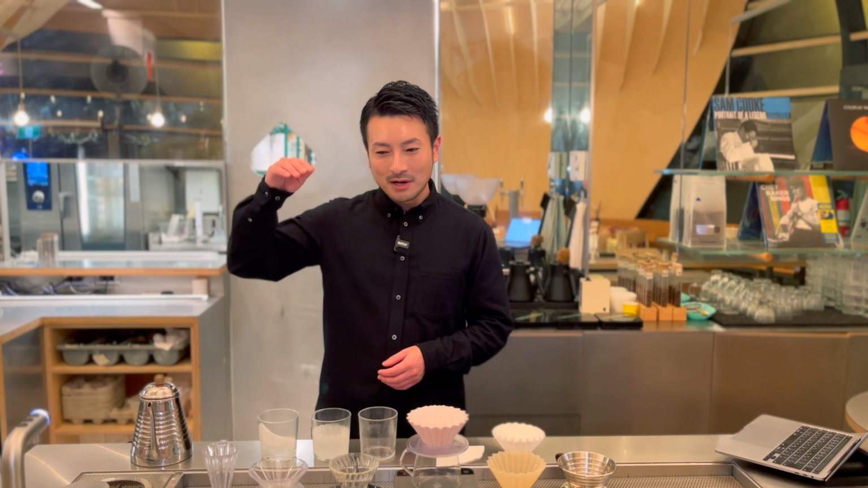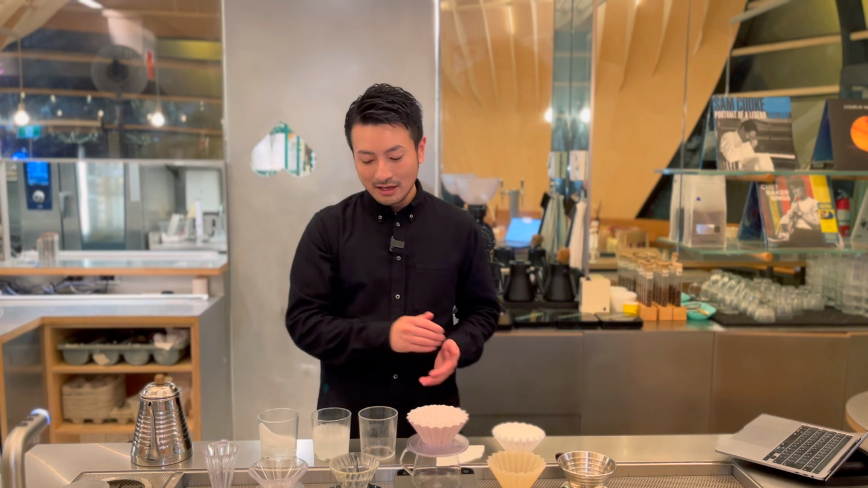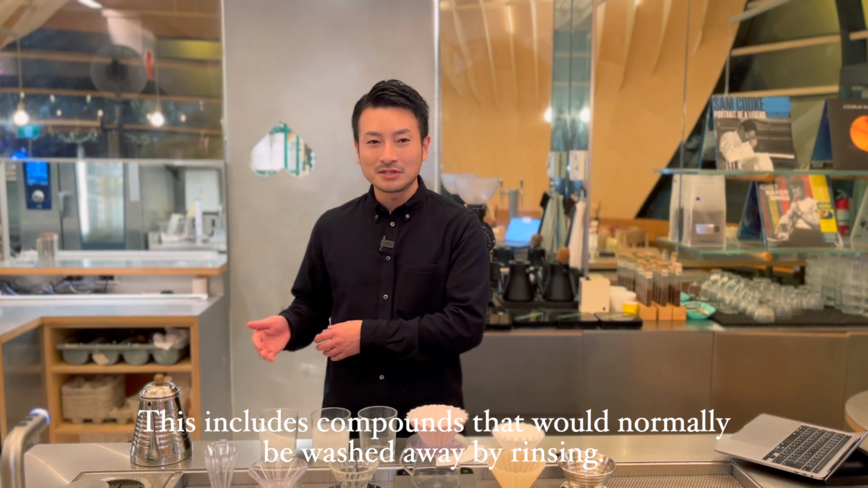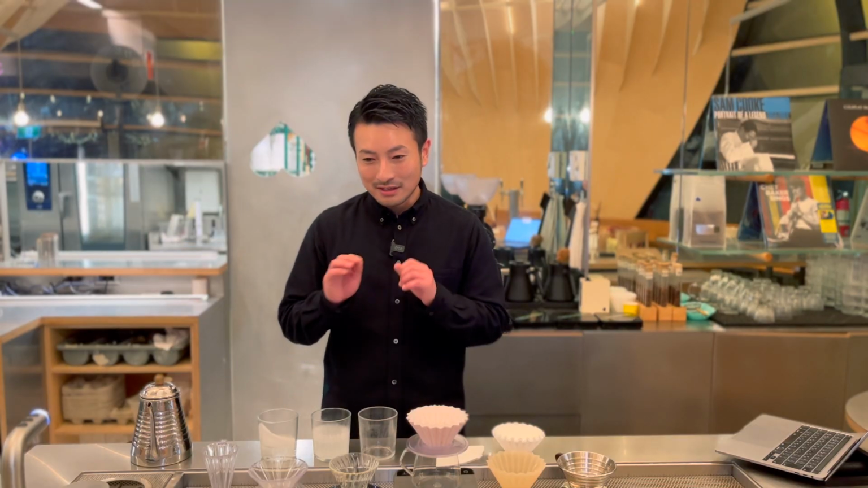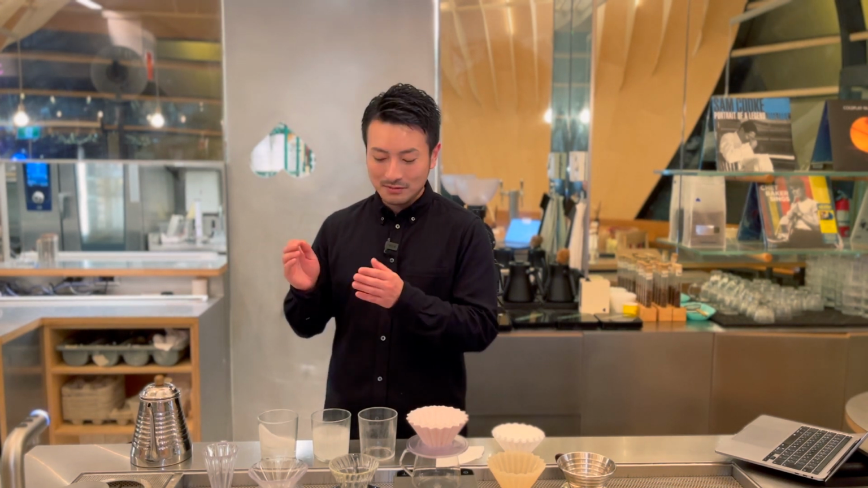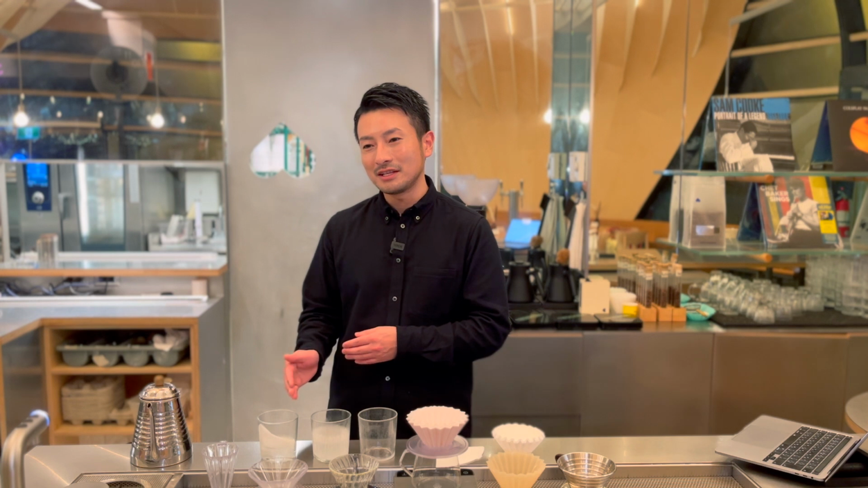If you've ever done cupping, you know that coffee tastes different when steeped compared to when it's filtered. In this test, the filter is completely submerged, meaning it extracts everything, including compounds that would normally be rinsed away before brewing. So even if a paper filter has a strong smell when soaked, if that smell disappears after rinsing, it's probably not a big deal when brewing coffee. That's why I feel like this test doesn't really give an accurate idea of how much a paper filter actually affects the taste of your coffee.